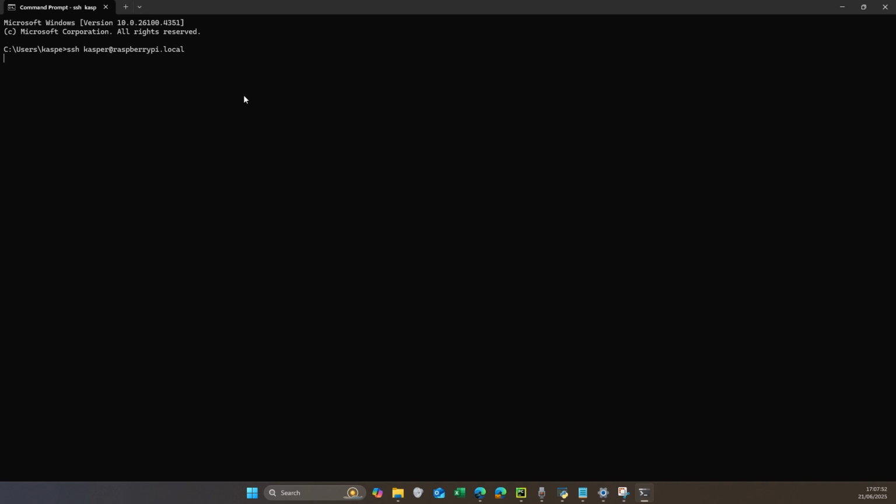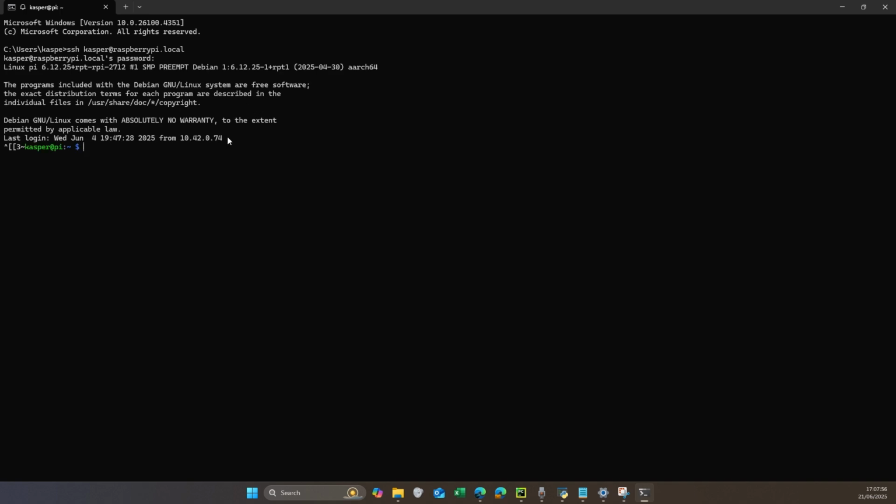So now we're establishing a connection, and I can type in my password. So right here, it just means that I've managed to successfully connect to the Raspberry Pi. Here we can see that I'm in my main directory. So if I check what I have around here, I've got a boot log, which just tells me whether my Raspberry Pi is booted correctly, captive portal.